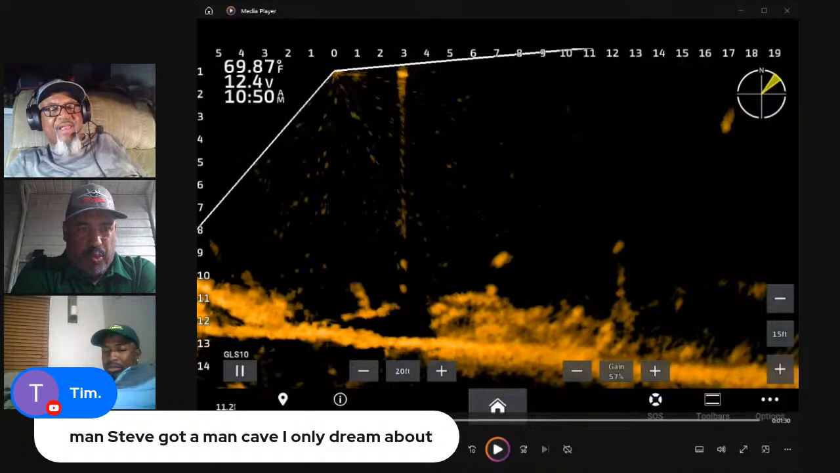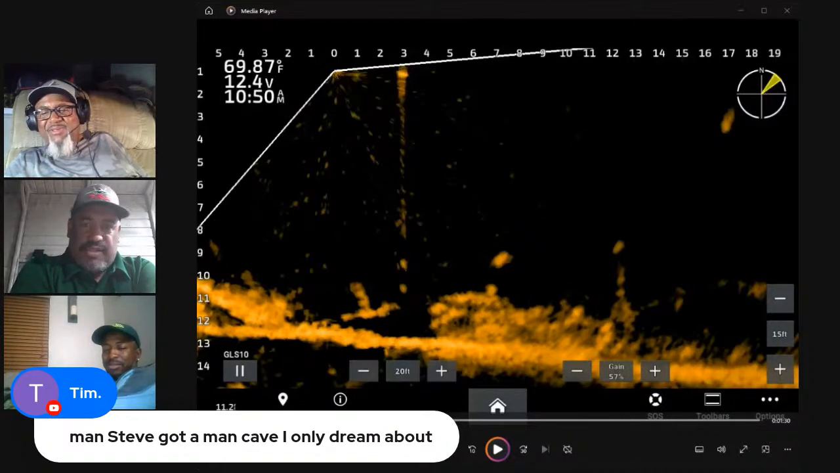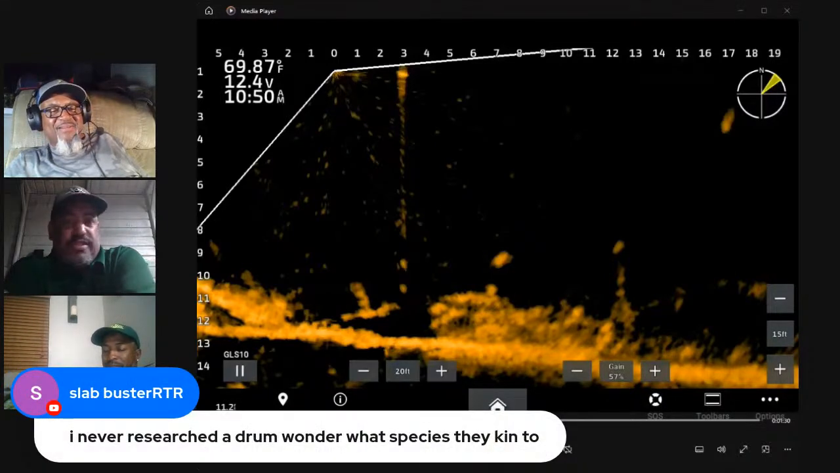Tim says, man, Steve's got a man cave I can only dream about. Yeah, it's pretty nice. It's really nice over there. It's like 2,300 square feet, with 16-foot ceilings. It's big.